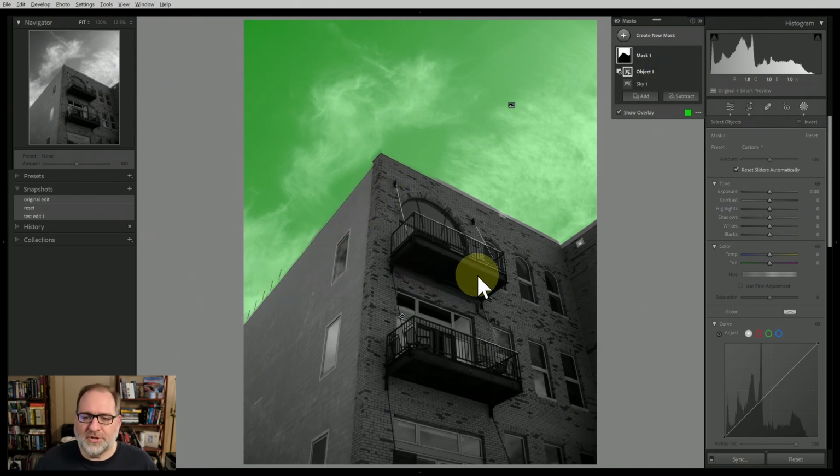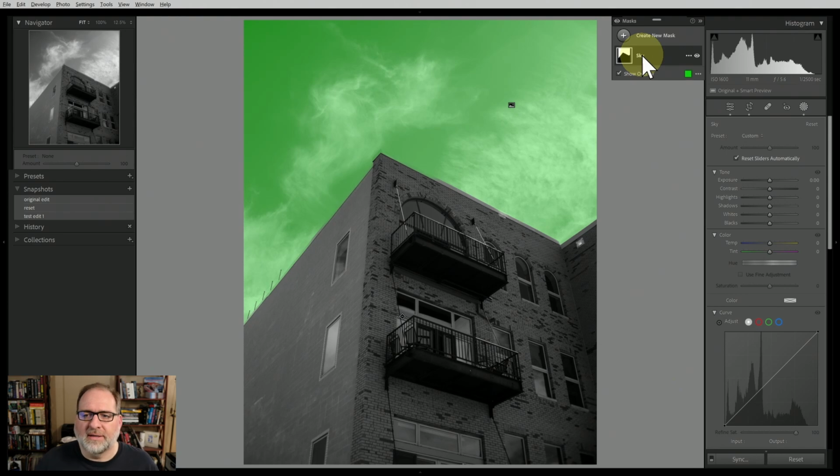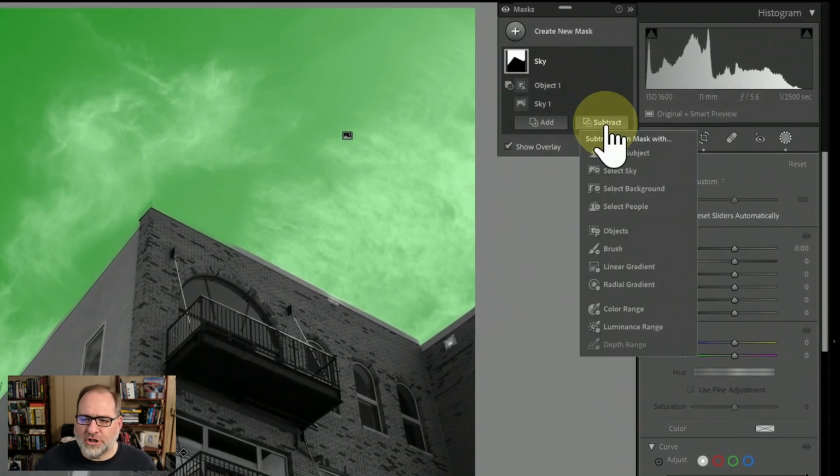So the other option you can take when cleaning up an edge is to do a subtraction with the brush. So let's go up to our masks, and we're still in mask number 1. I'm going to take mask number 1 and rename it Sky, just for clarity, so that I can keep track of this compared to all my other masks. Let's do another subtraction, and this time I'm going to subtract brush.